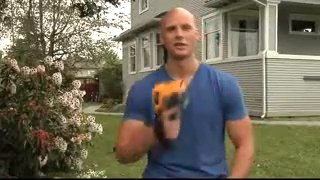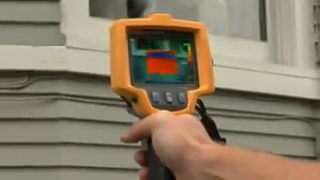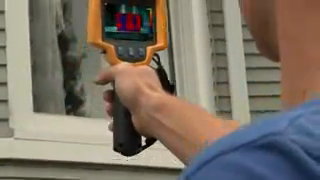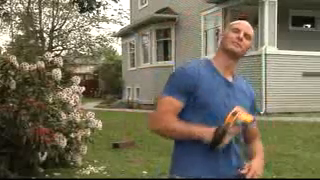Now, in less than an hour, we were able to go in and inspect this house and find several areas that needed to be addressed. How did we do it so quickly? With this baby, the Fluke TI-R1 Thermal Imager. This high-tech, affordable, and easy-to-use tool is something every home inspector or renovator should have in his tool belt. Come on, let me show you how simple it is to use.